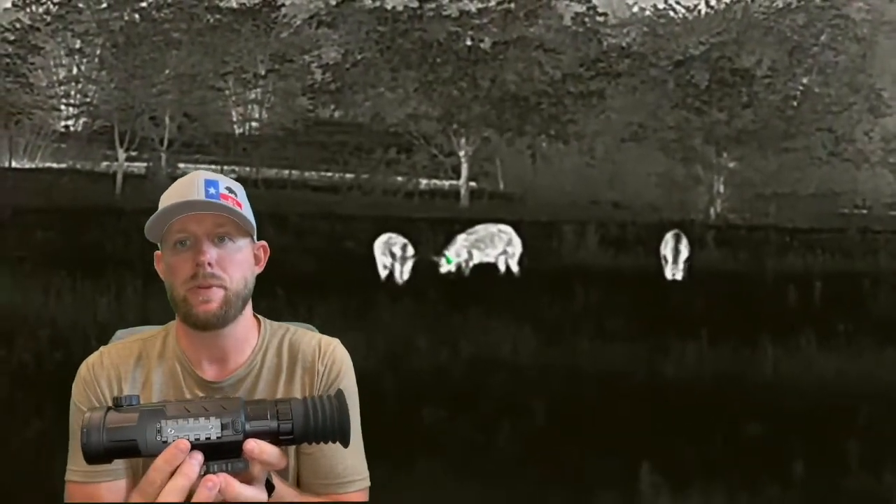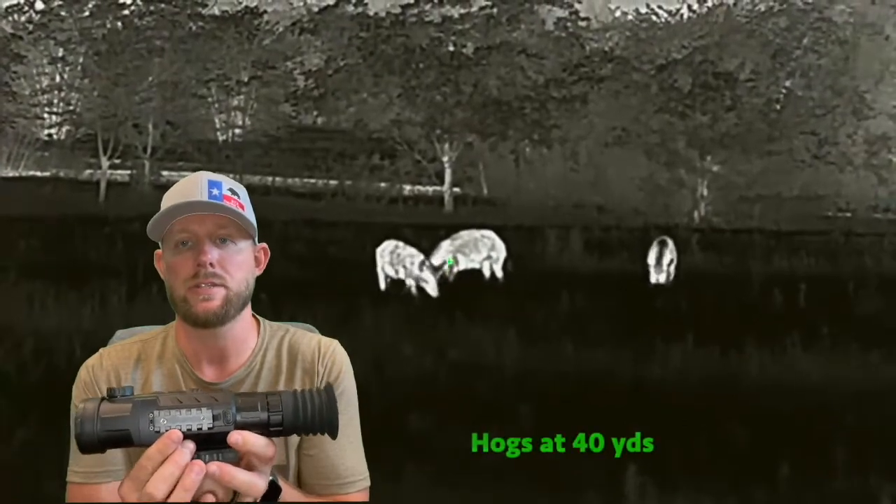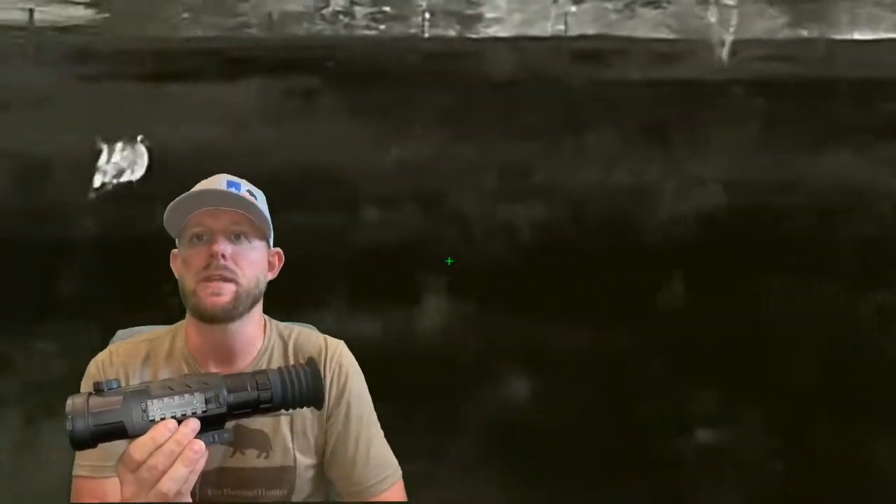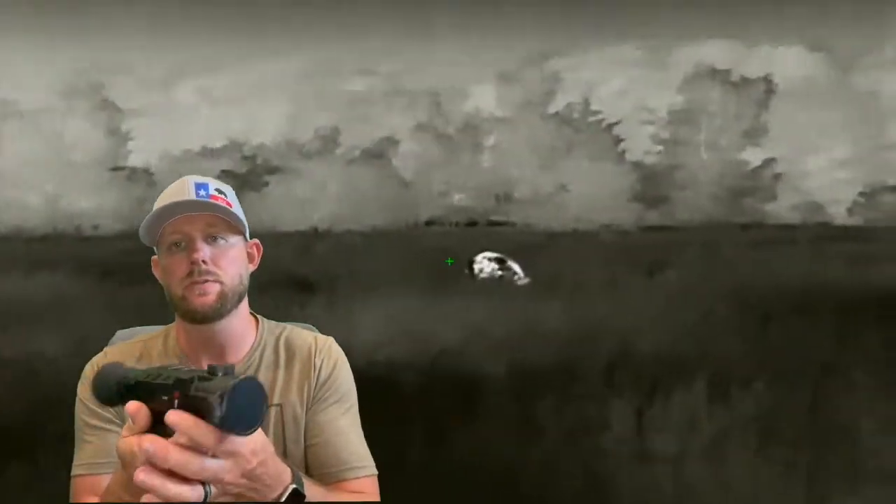It has a built-in Picatinny rail. We'll talk a little bit more about that in just a second. That allows you to add other accessories, specifically the Iray USA LRF 1000. It's their attachable rangefinder for the Rico models. So that's a really nice feature. We'll go a little bit more in detail.